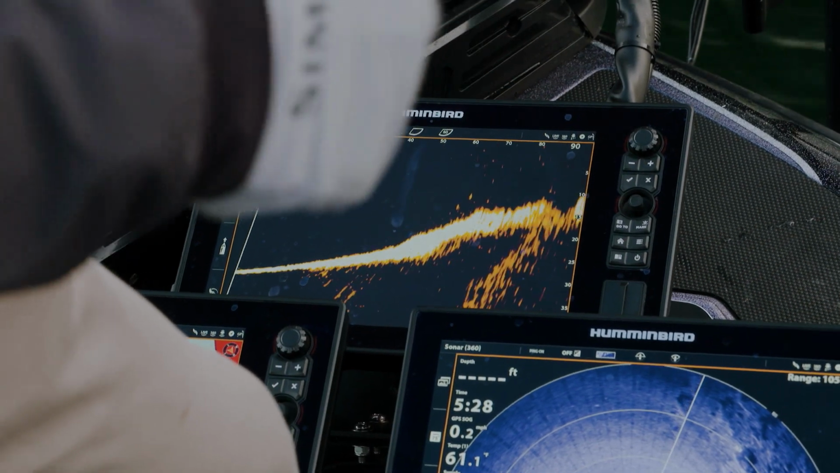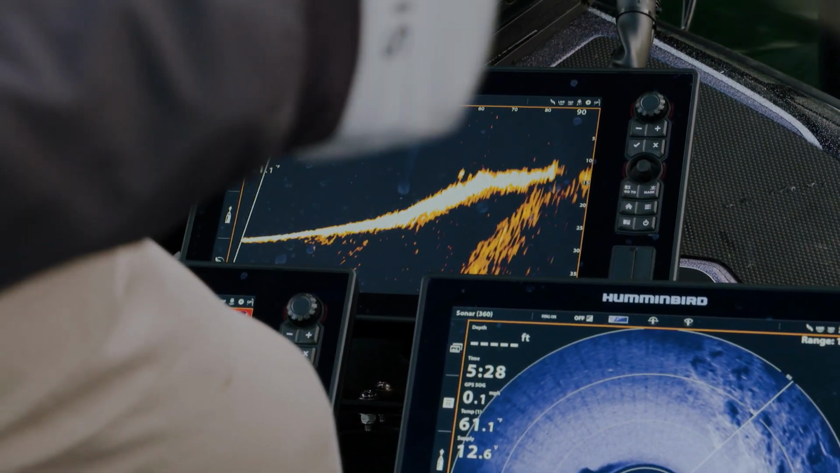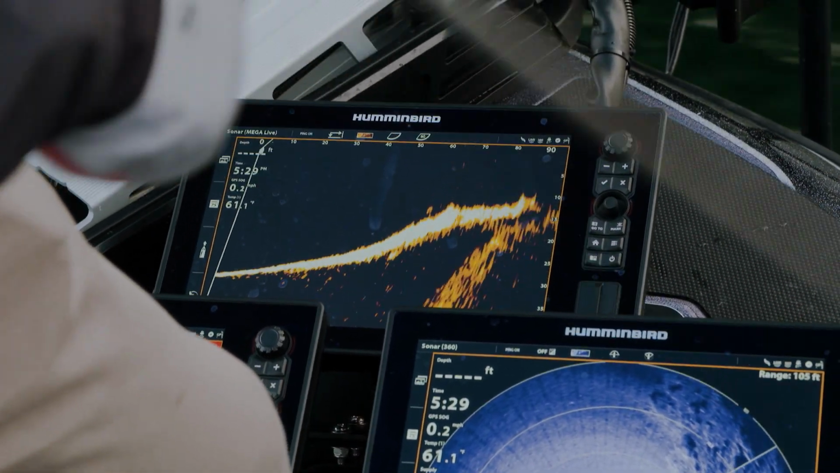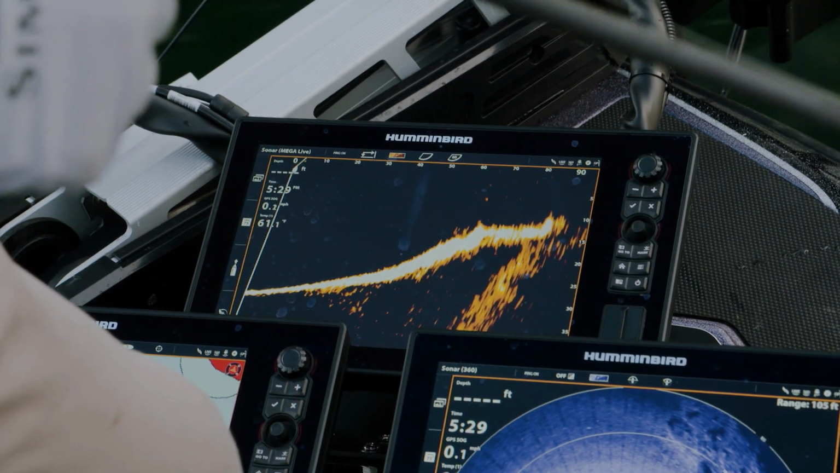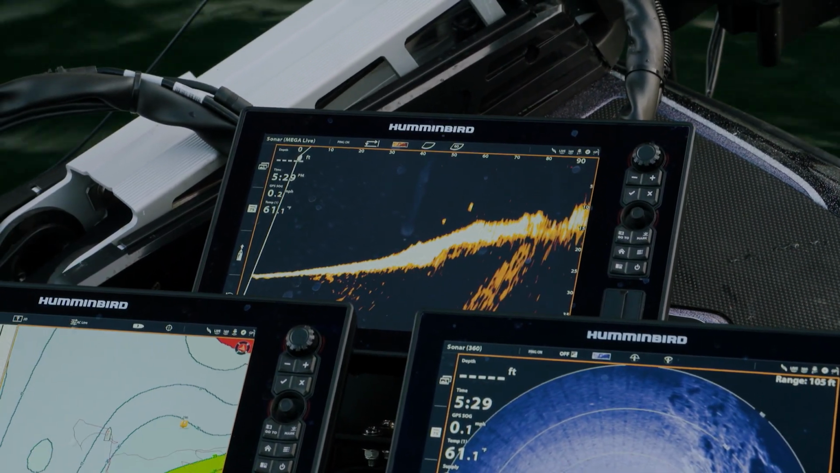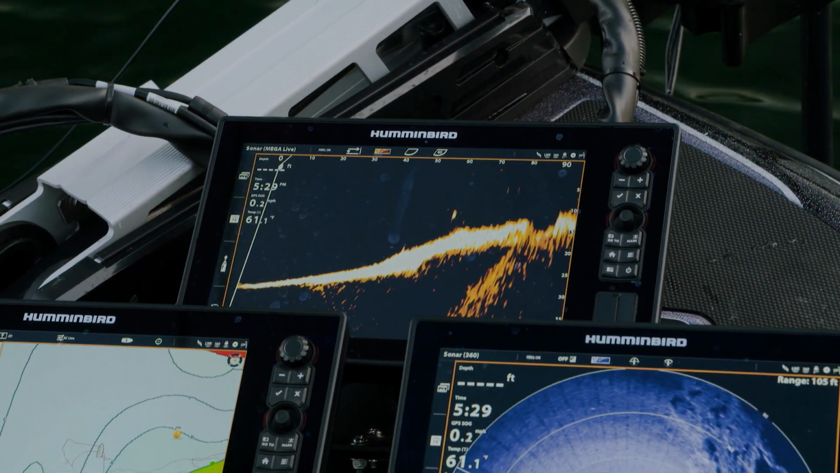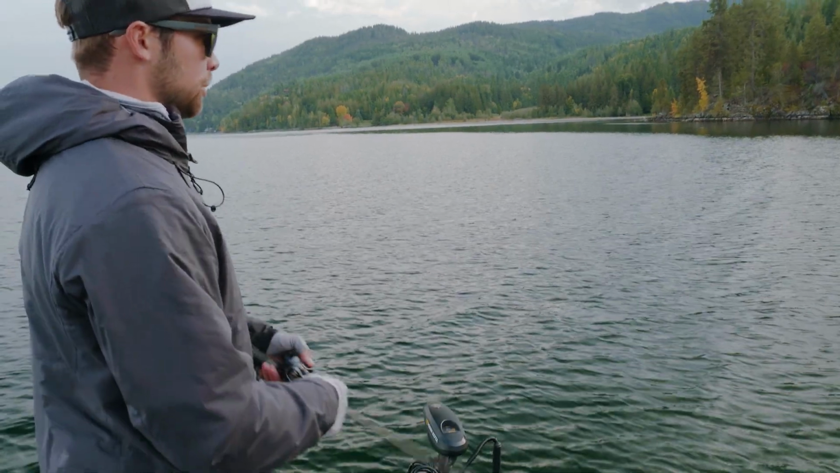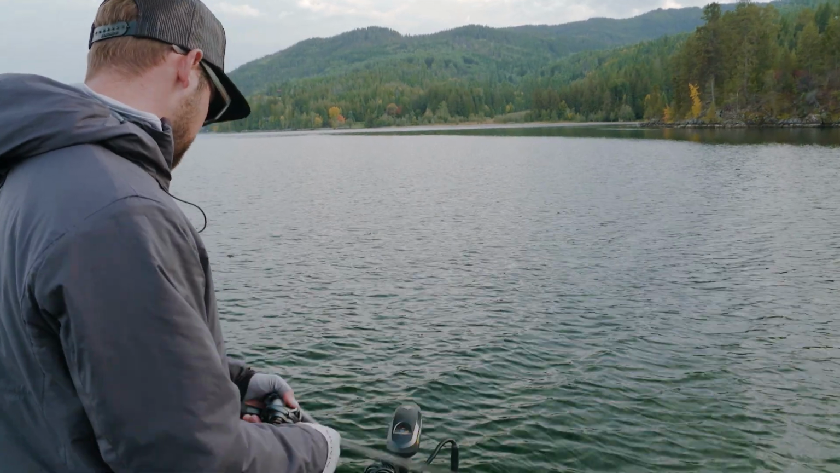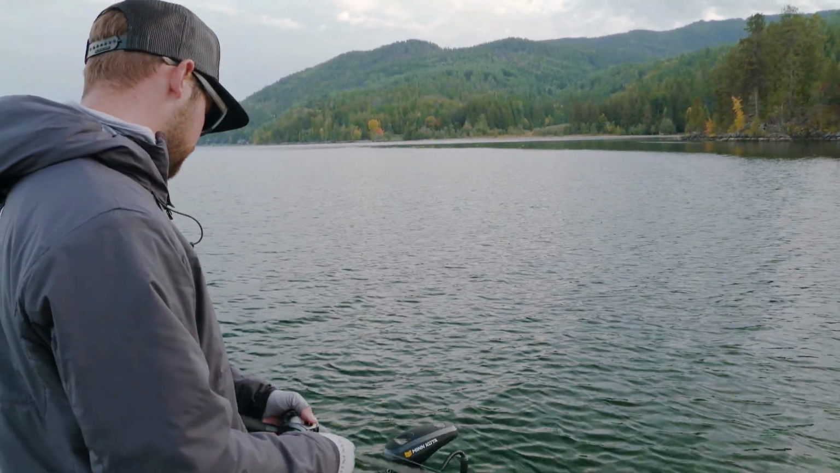We always heard about a jerk pause. Jerk pause. Longer pauses when it's cold. But now we're actually getting real-time data on how those fish are reacting. Since all this technology has come out, one of the biggest questions I get is people asking me, would you choose 360 or would you choose live?